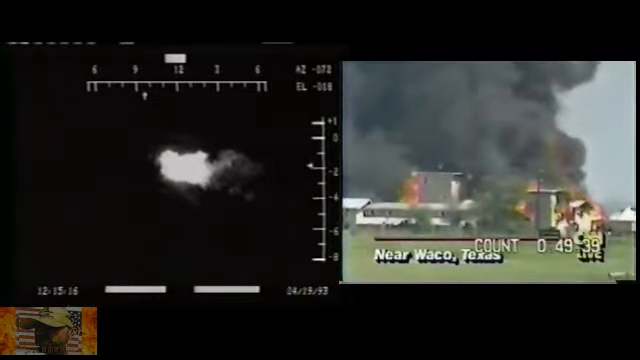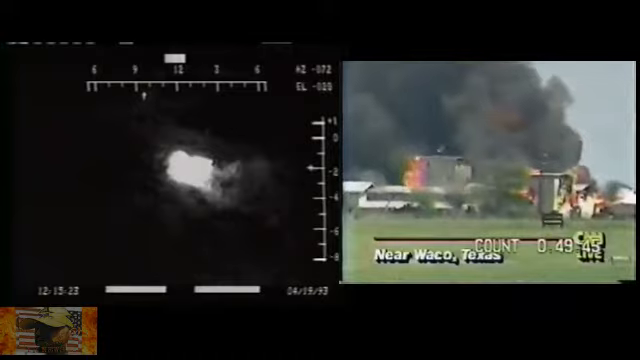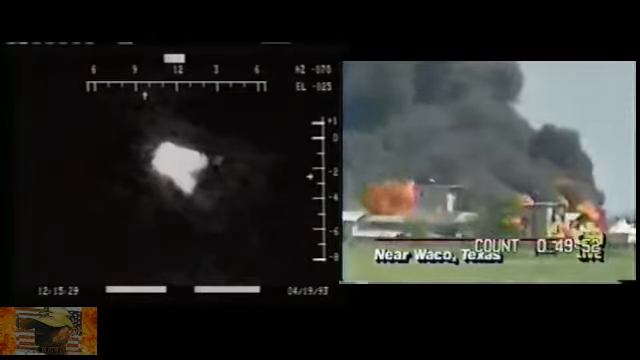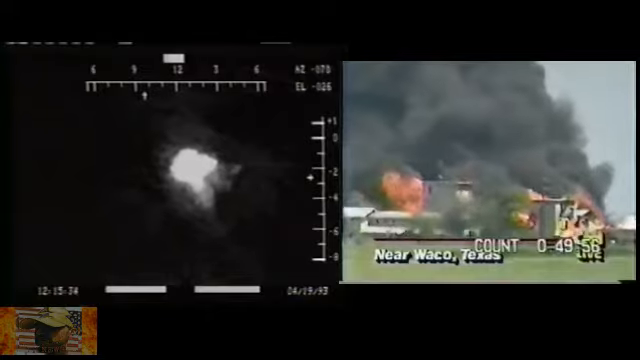Correct, and as you point out, David has said time and again that he would not come out. We still do not see any sort of firefighting equipment out there, so apparently the strategy is to let this thing burn.